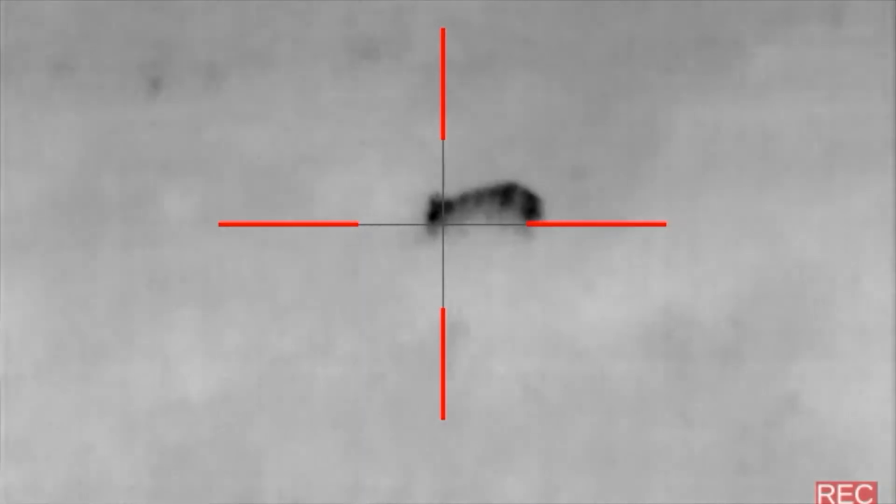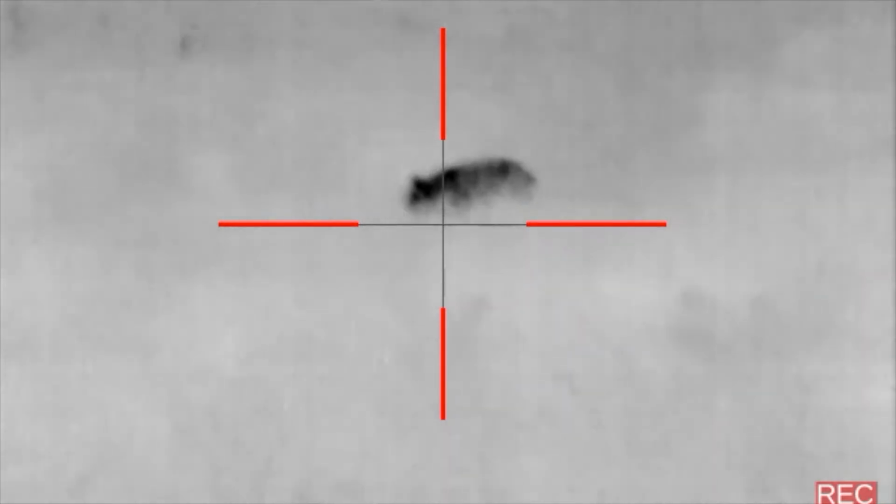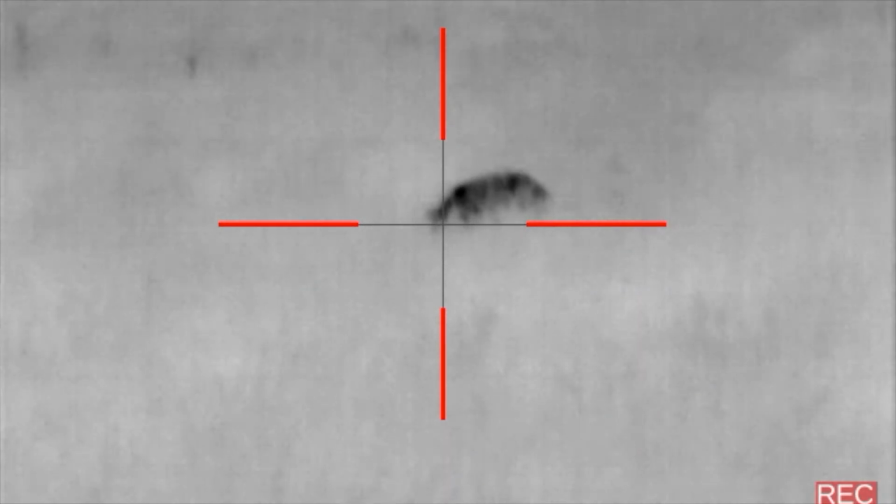Hogs move around a little quicker. This thing was just kind of grazing like a cow. So anyways, I was just driving in, had my thermal down, was just scanning, and I got to about 30 yards from this hog, and it never knew. And I just left the engine running, hopped up in the back of the Ranger.